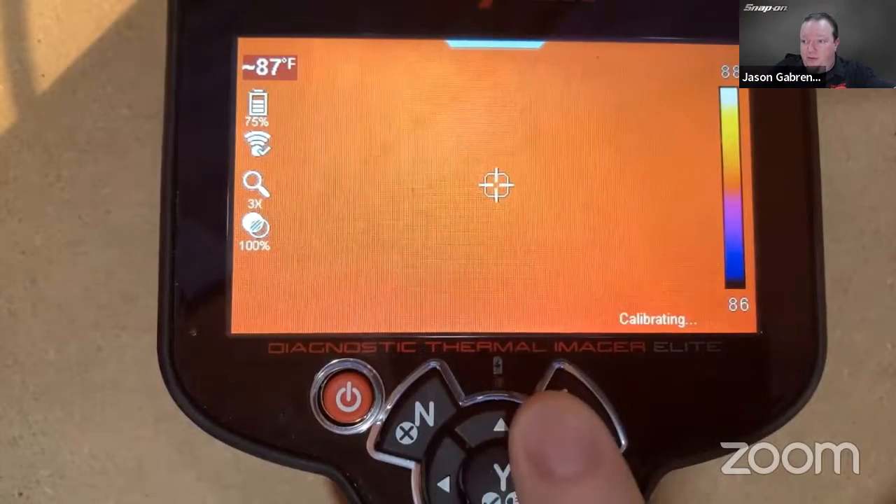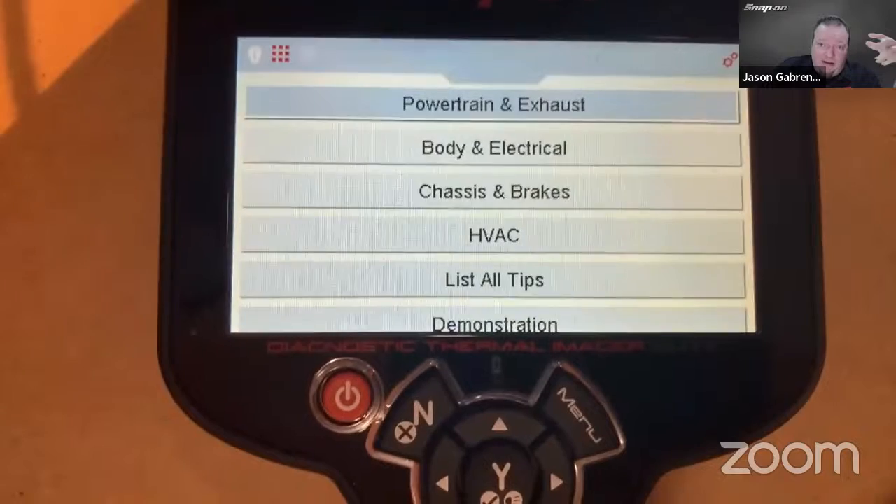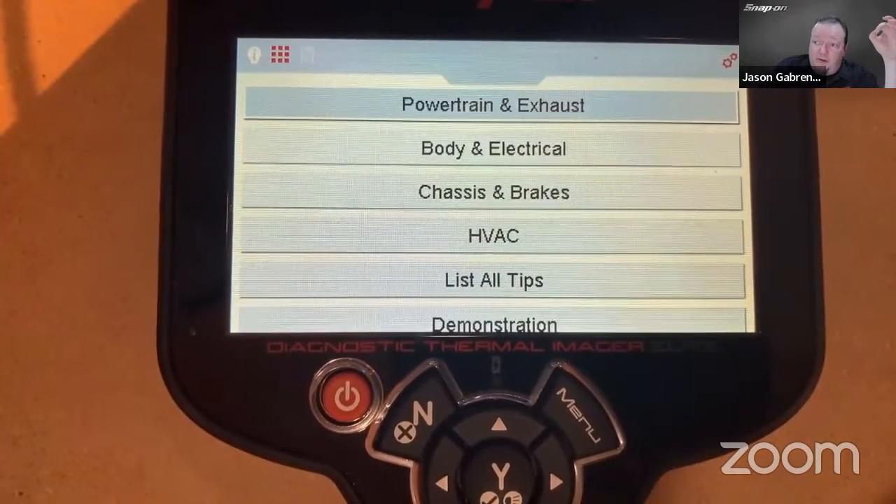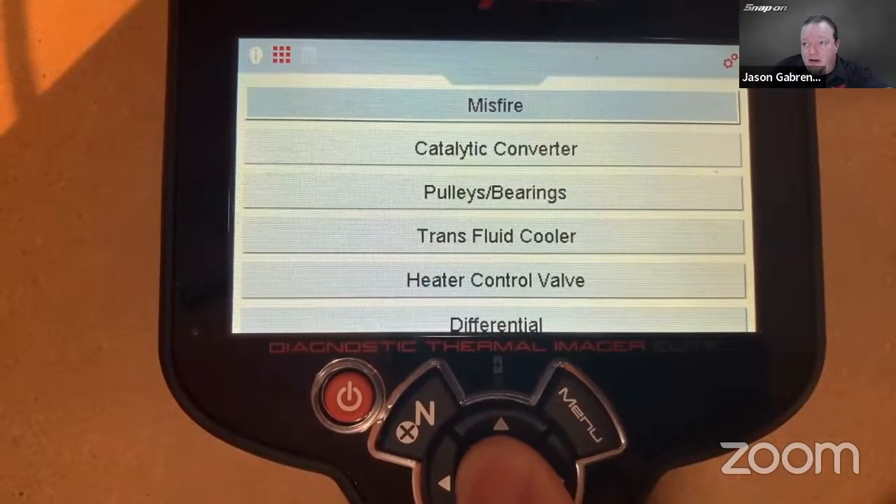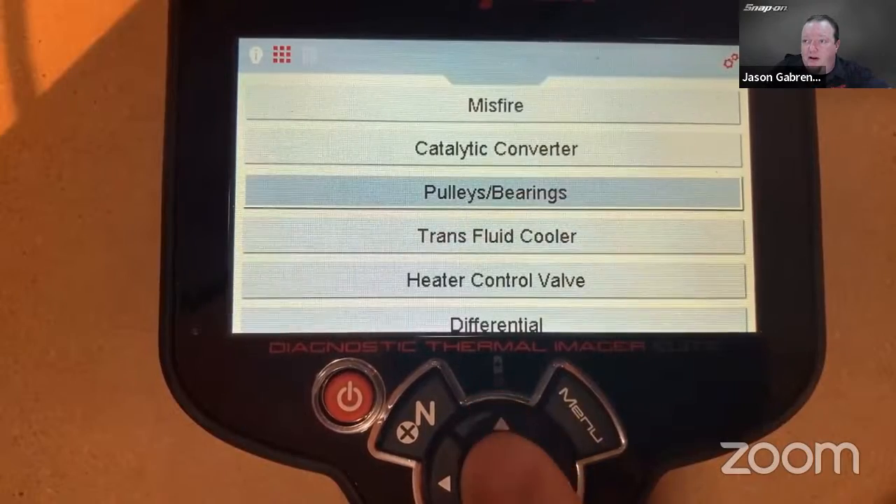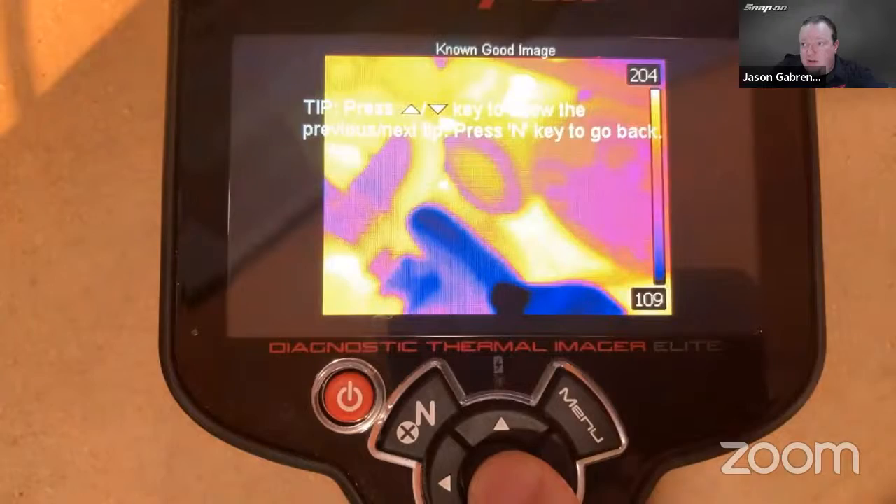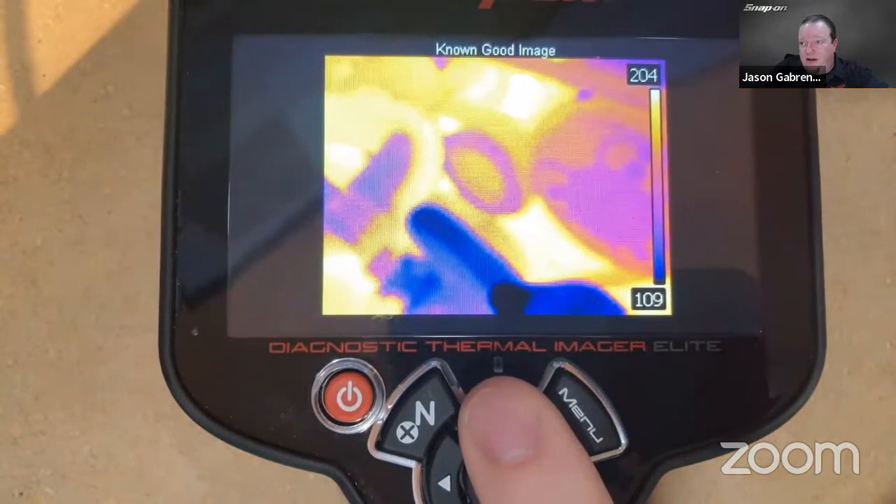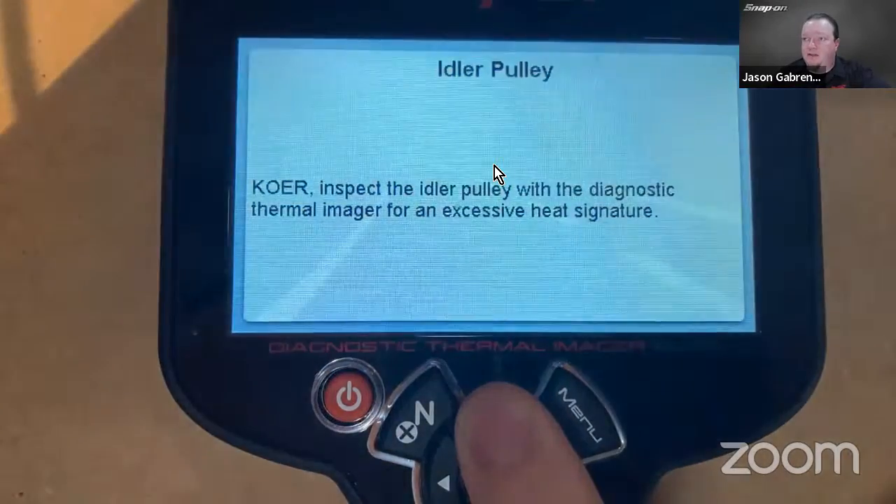But I want to go through a few menu functions. Right? So menu. The first thing in the menu is going to be the troubleshooter. There is a built-in troubleshooter within the tool that'll show you a bunch of different things, known good versus known bad. Let's say, for example, powertrain. Let's see, how about something we didn't talk about, like pulleys and bearings. All right, like an idler pulley. So we can see there is an idler pulley there. And if we go up, that's known good.